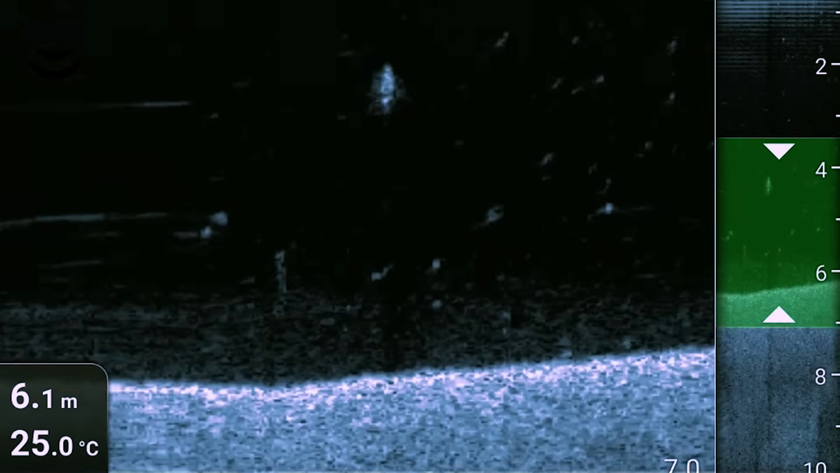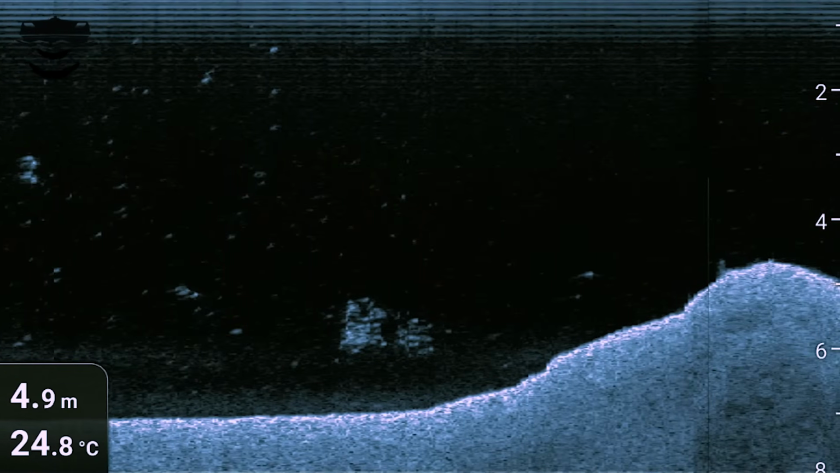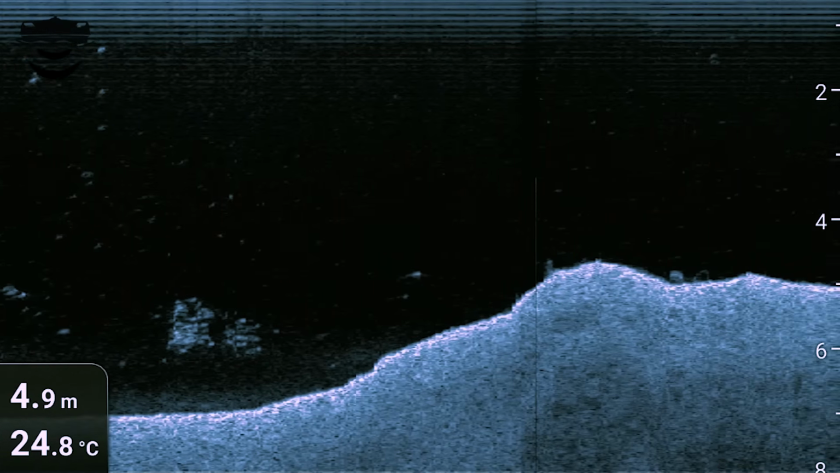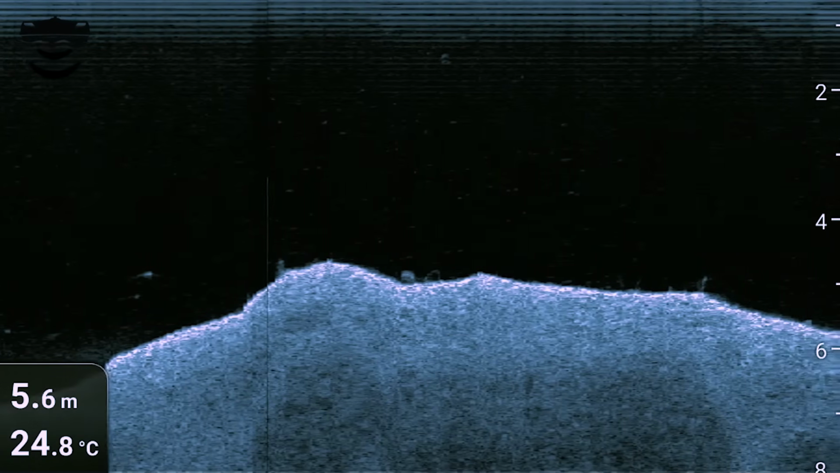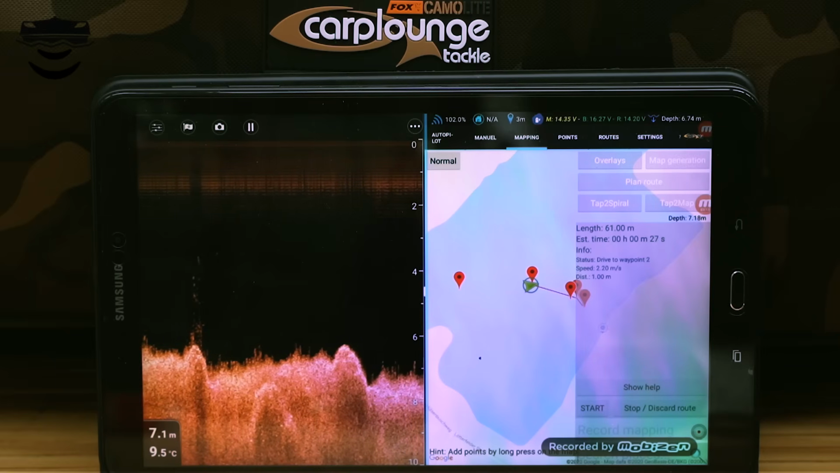Of course, with the Wi-Fish, you also have the option to choose different color types or even inverse the colors, which will show you totally different views of what's going on underneath the boat. So if you want to change additional settings, you just have 3 easy sliders. At the beginning, I would always recommend to leave them on automatic.